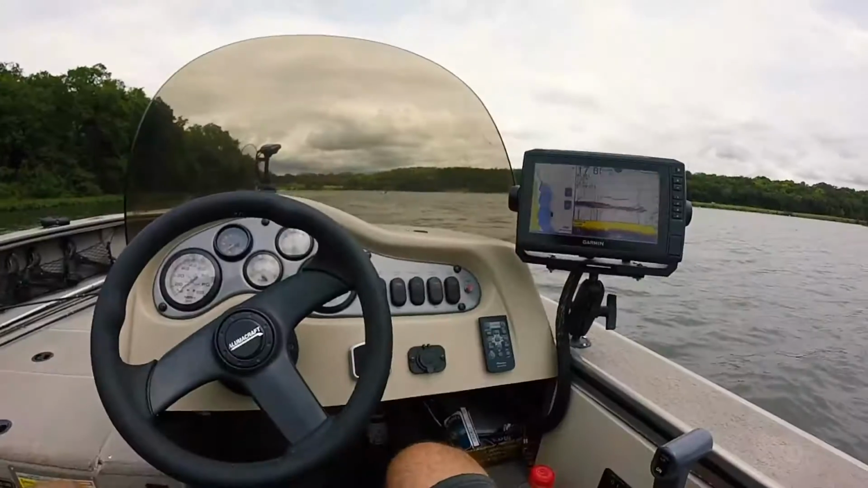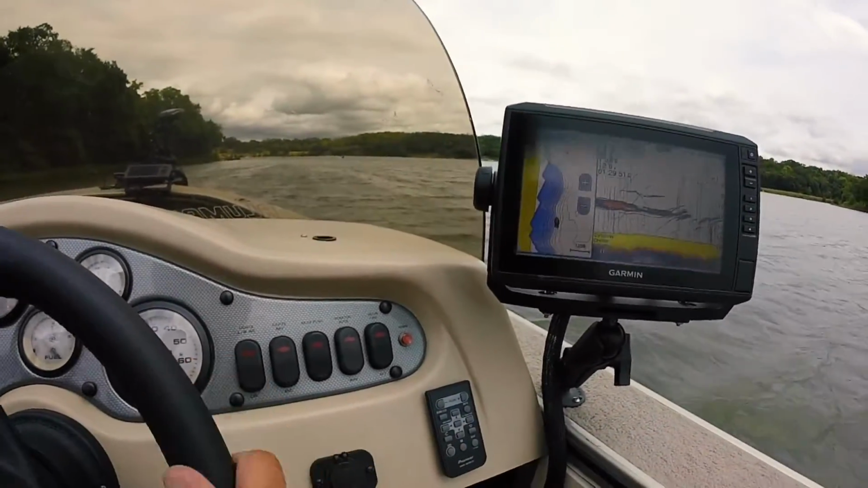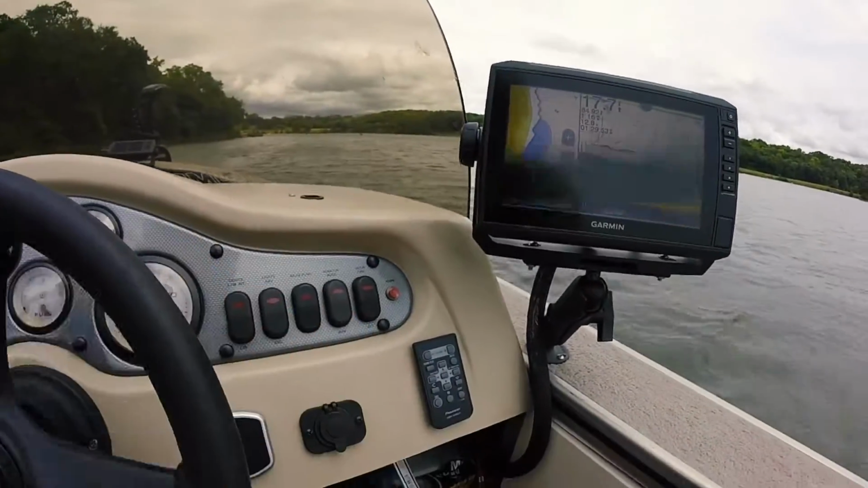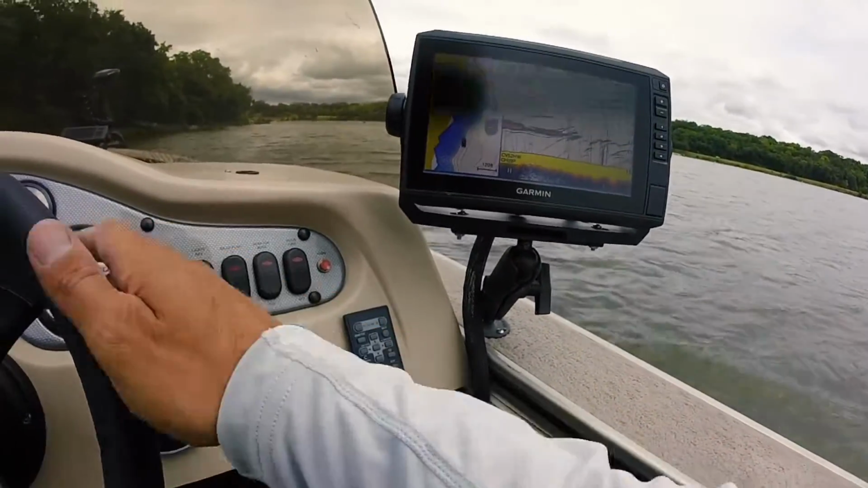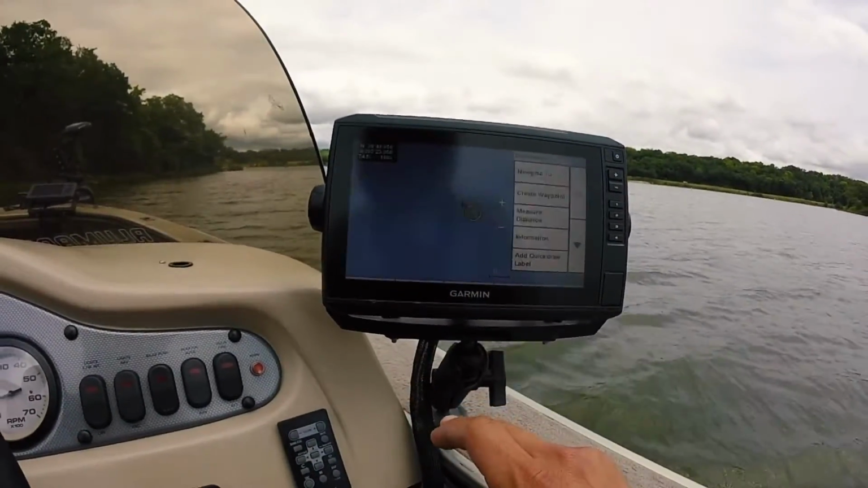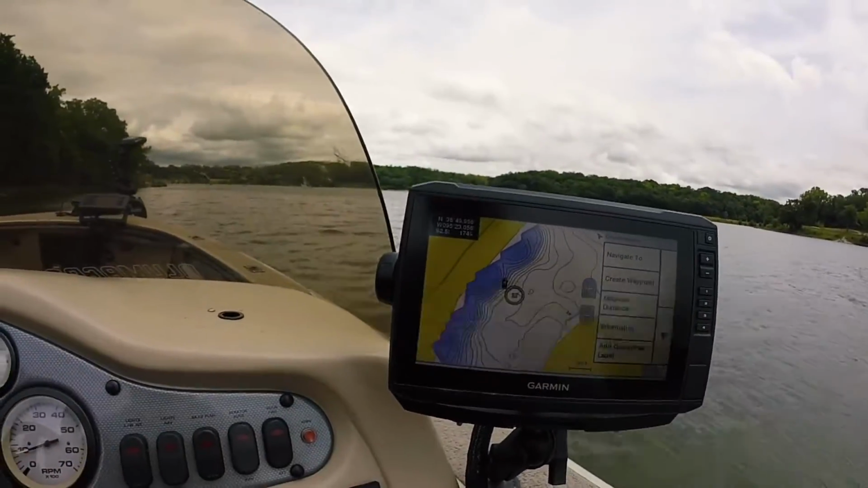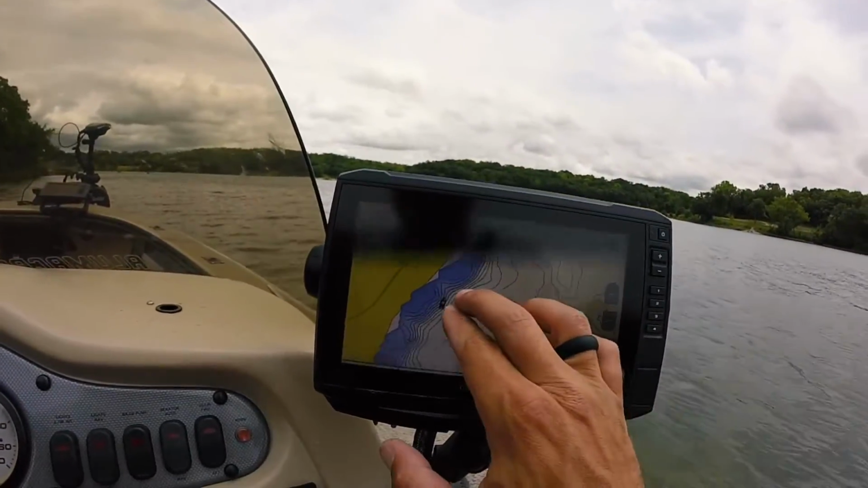So let's do it. One thing I thought that I should mention that was pretty cool is that this lake that I'm on has no lake map for Garmin. So for the past year and a half that I've had a newer Garmin unit, I've actually been using the Quick Draw feature, and it's taken me the better part of a year and a half, but I actually have finished this map. So it's really helped me key in on offshore structure.